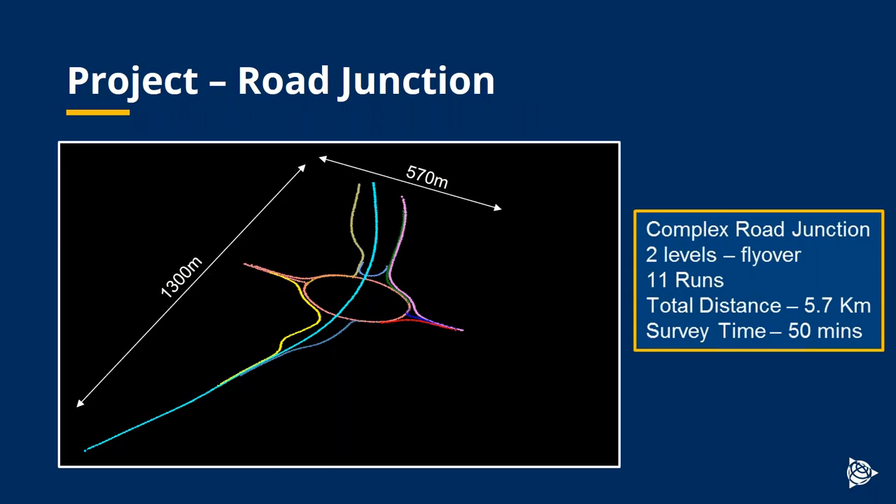It's approximately 1,300 meters by 570 meters, the kind of area we're talking about here. It's on 2 levels. As I mentioned, the blue line in the middle is actually a flyover. There were 11 runs. If we add all the runs together, it comes to 5.7 kilometers. And the total fieldwork time here was 50 minutes.